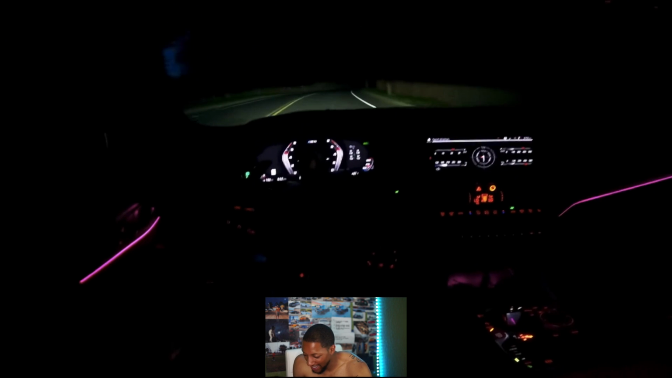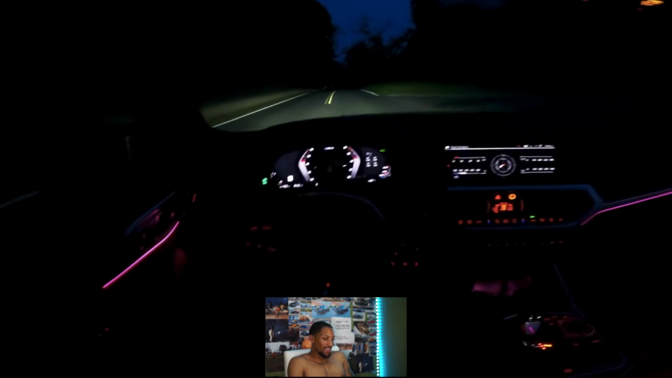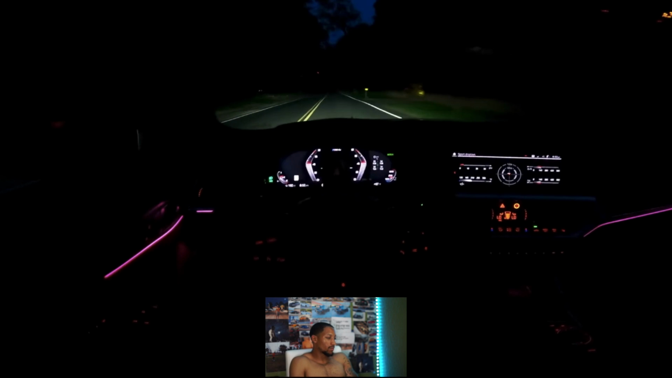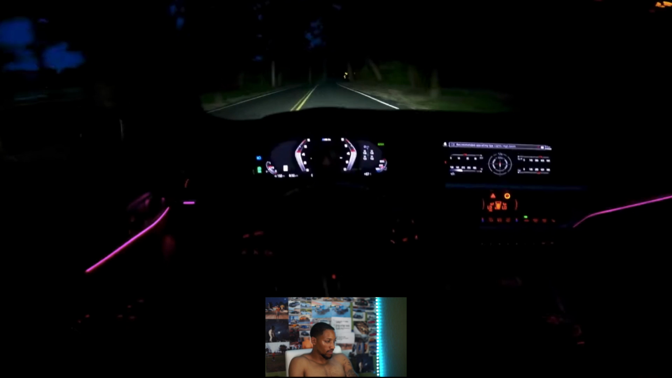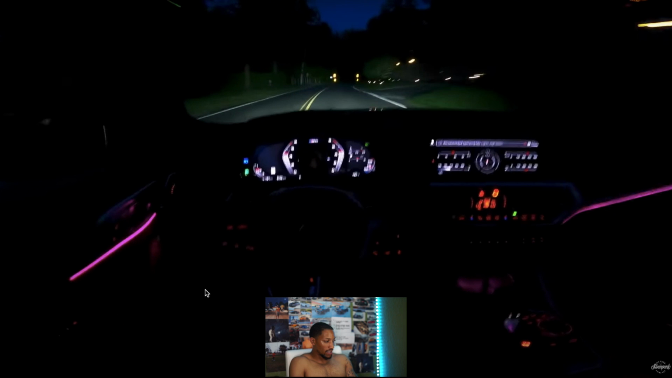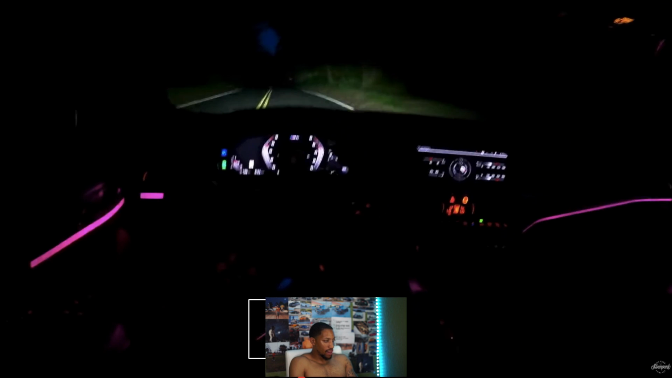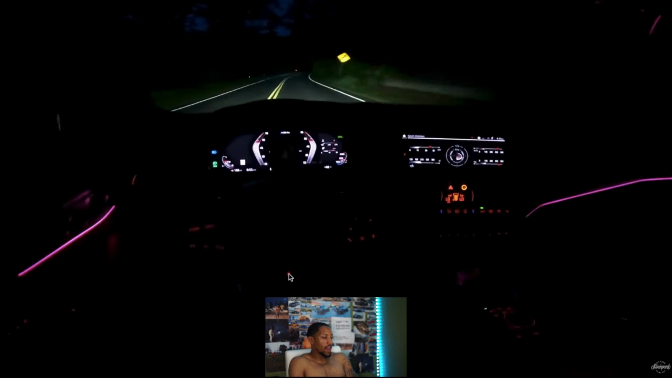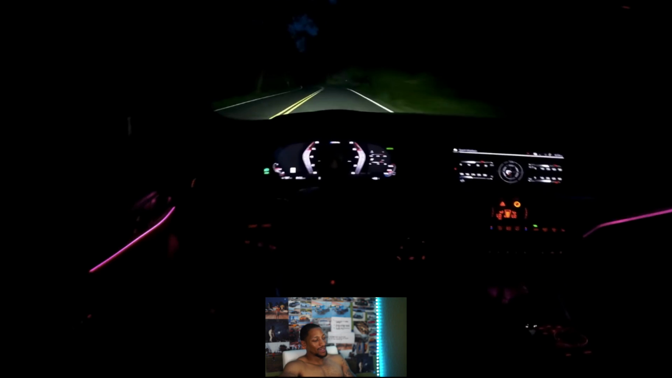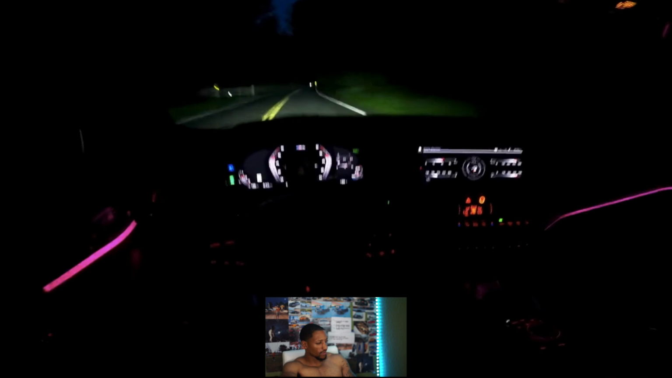Those turbos just winding up. It's amazing. That's crazy. I see why these be beating so many cars, because they're hella quick.